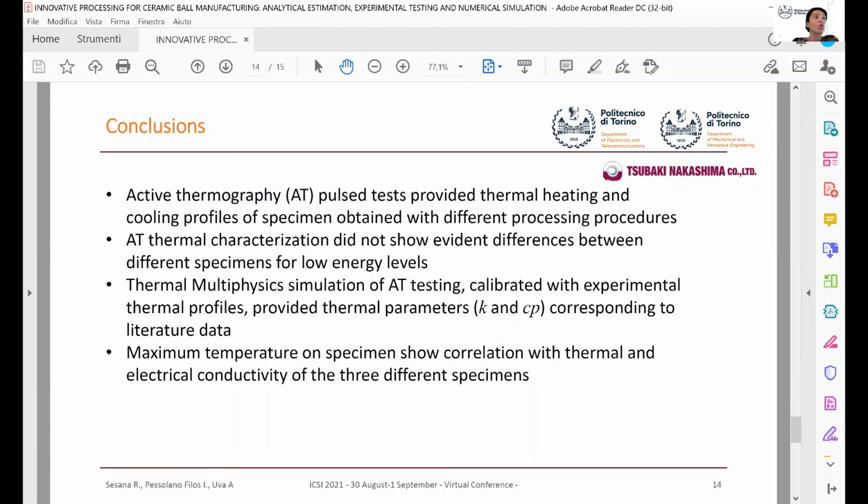Therefore, in conclusion, this work points out the importance of active thermography as a non-destructive technique. In fact, it was possible to provide the thermal transient, both the heating and the cooling down phase, for the 3 different specimens obtained with the 3 different Si3N4 techniques.